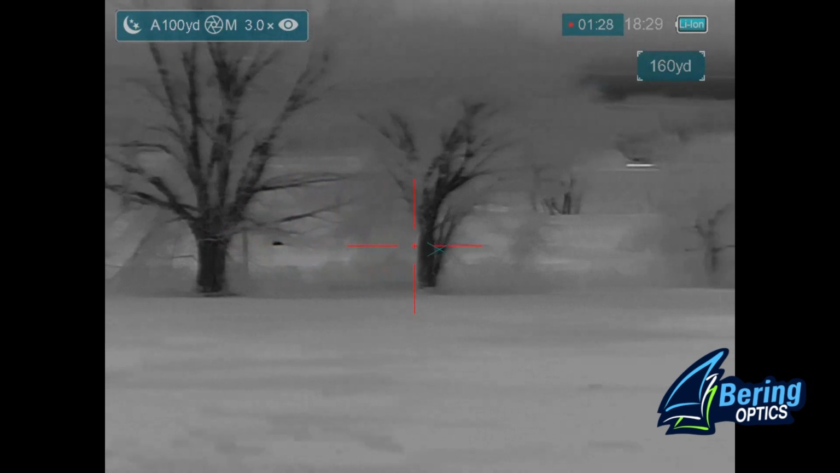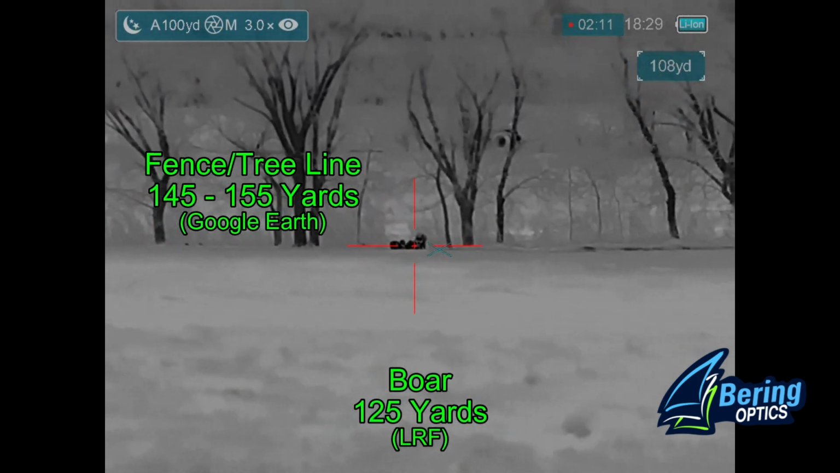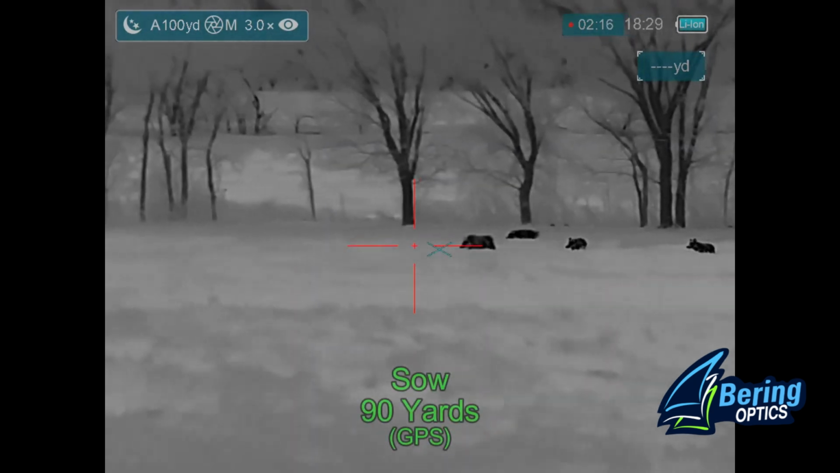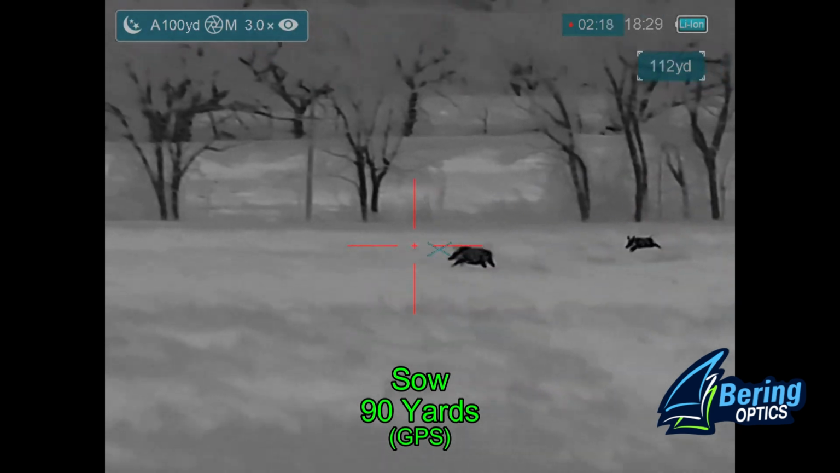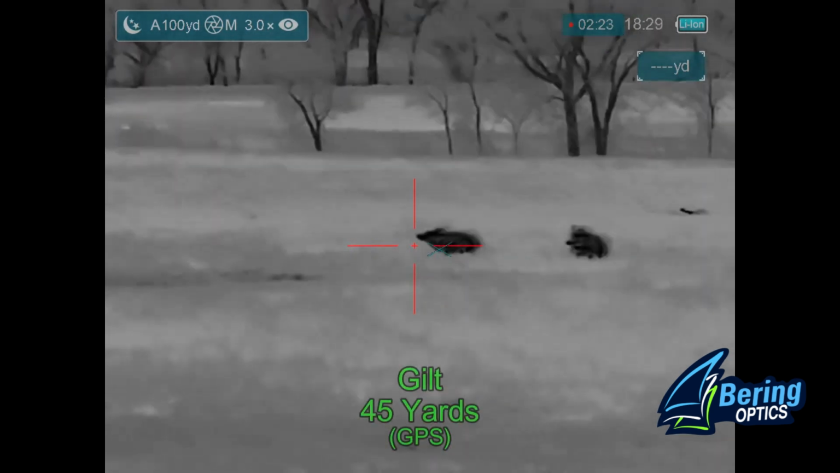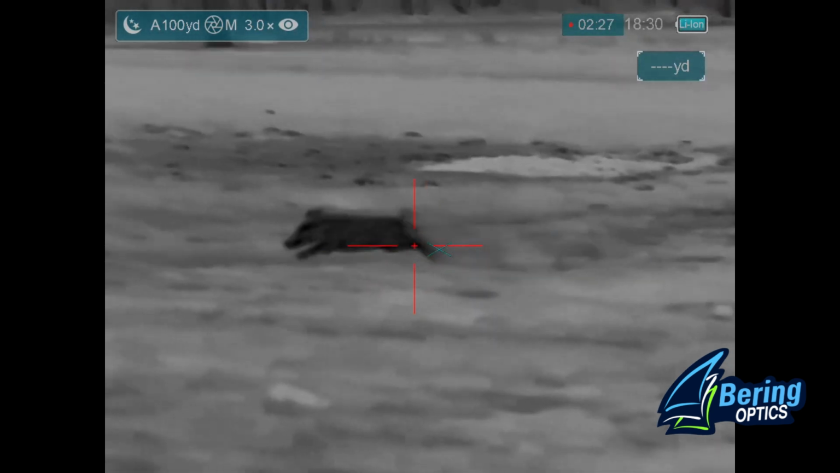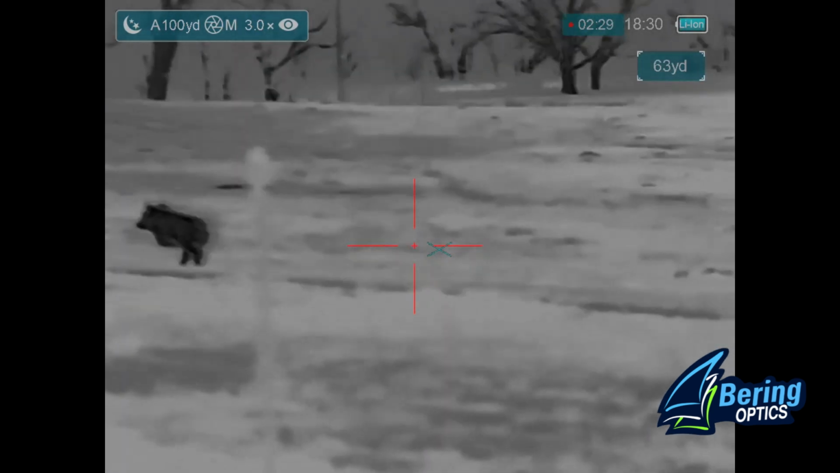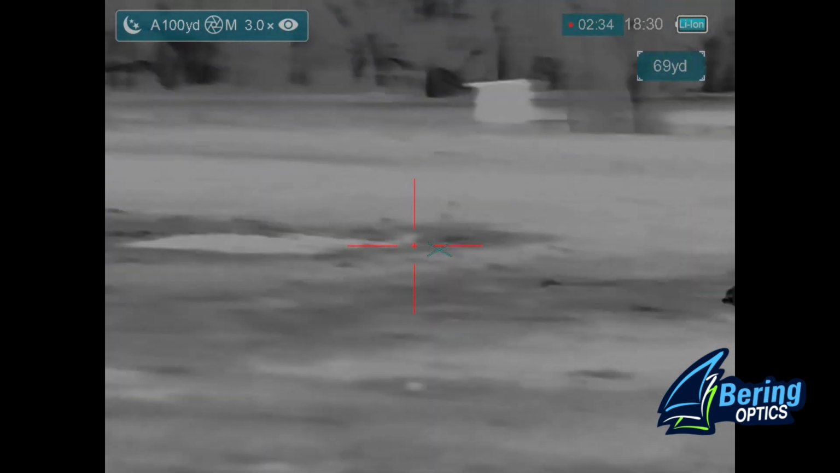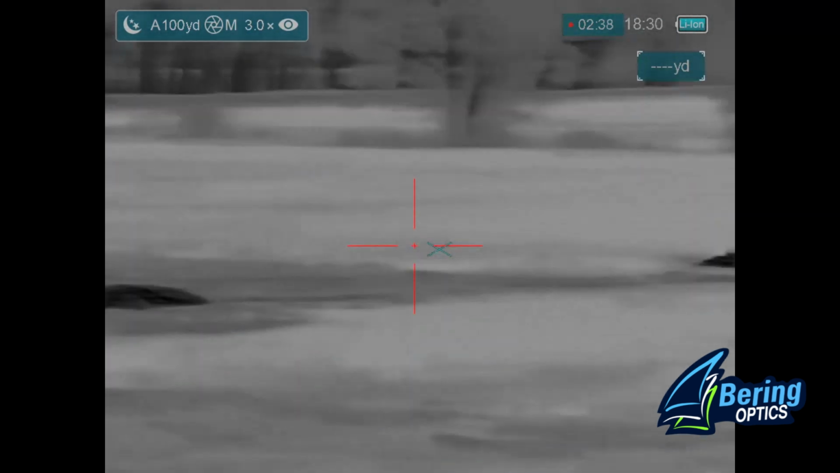And I didn't see any of the rest of the hogs, and about 30 seconds later, they appeared. So that's 1 hog down. Somersaulted that one. And can't quite get turned on these, and they get into the fences. Well, there we go.